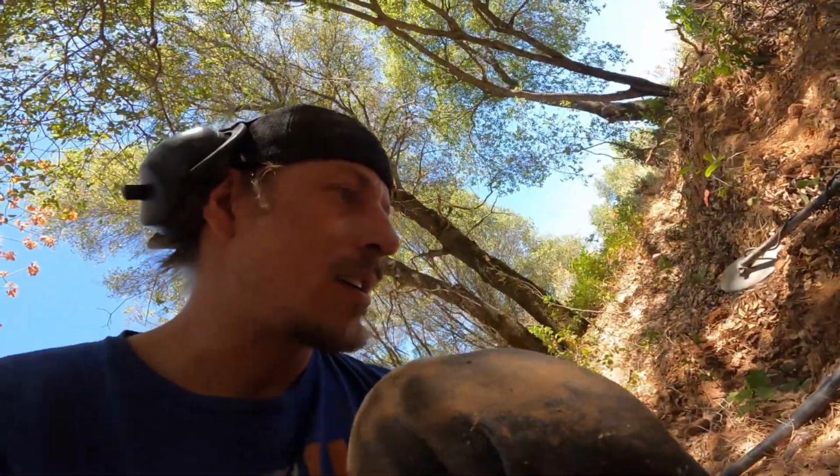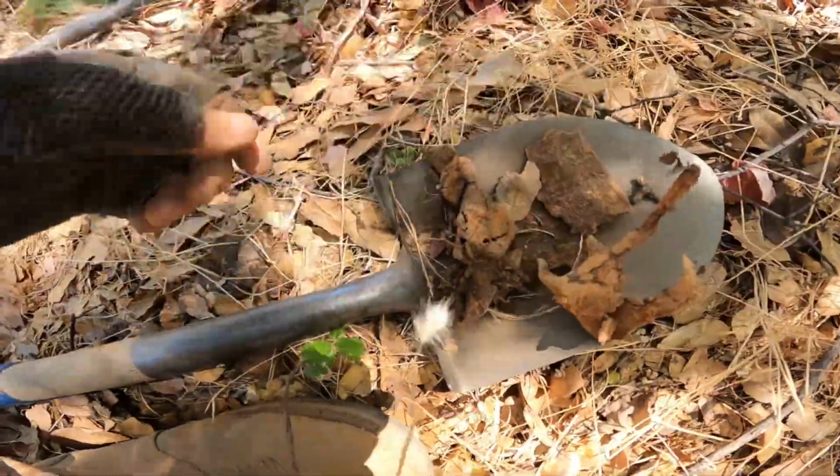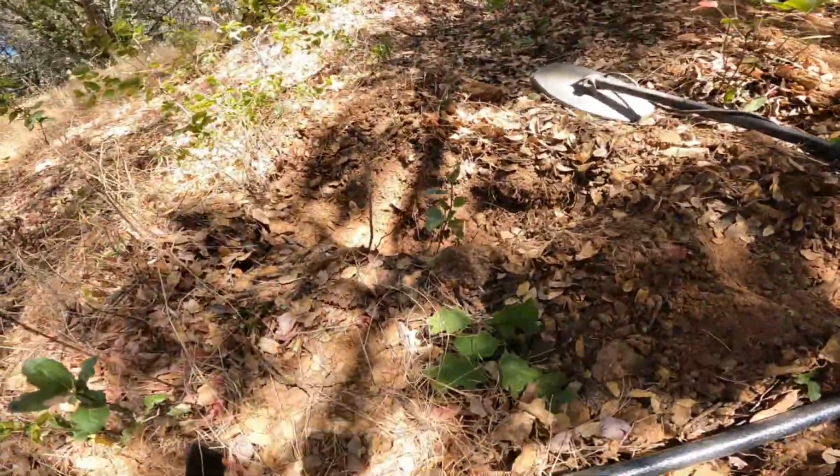So we got quite a bit of assortment of metal trash here, and there's some more in there, but I'm pretty sure it's all that bottle. And we have another target over here that we're going to go investigate, and then maybe we'll go get in that hole.